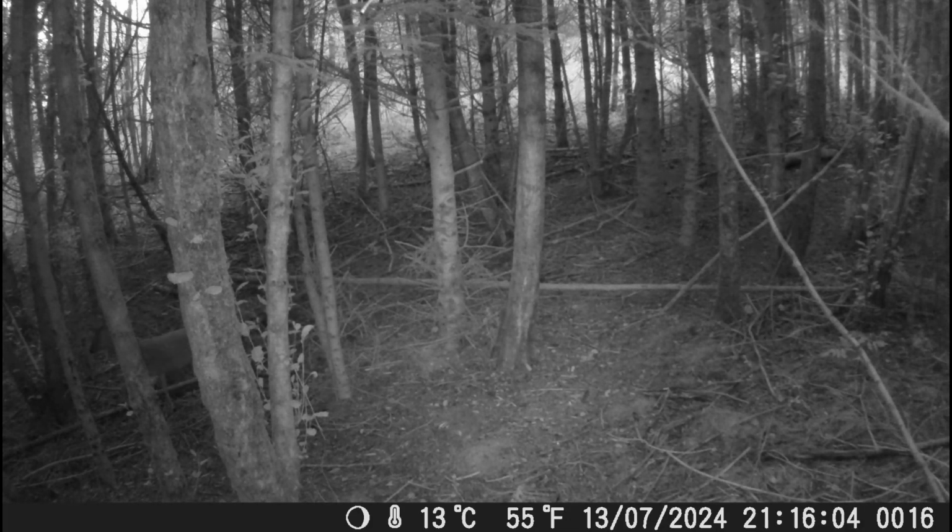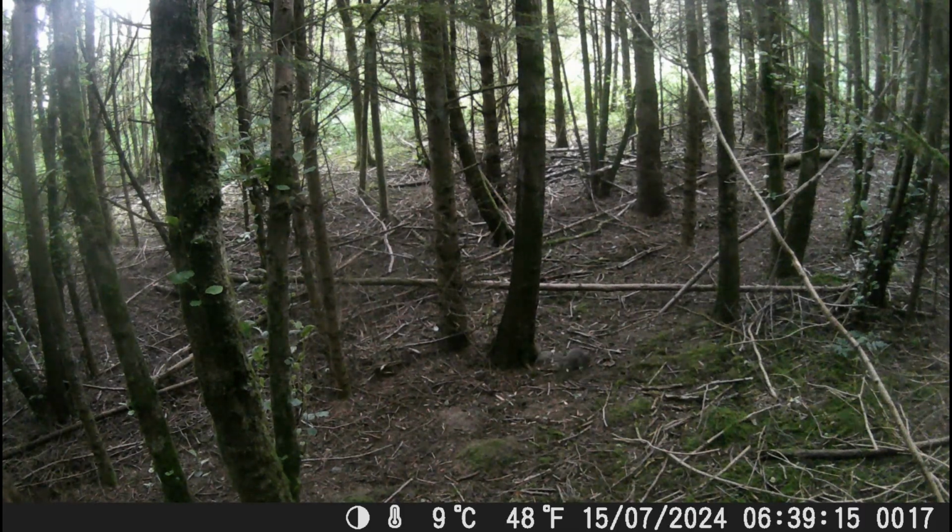It does explain some of the noises you hear down there, particularly when I was camping. There was an awful lot of footage of squirrels, but I don't mind them, they're cute.